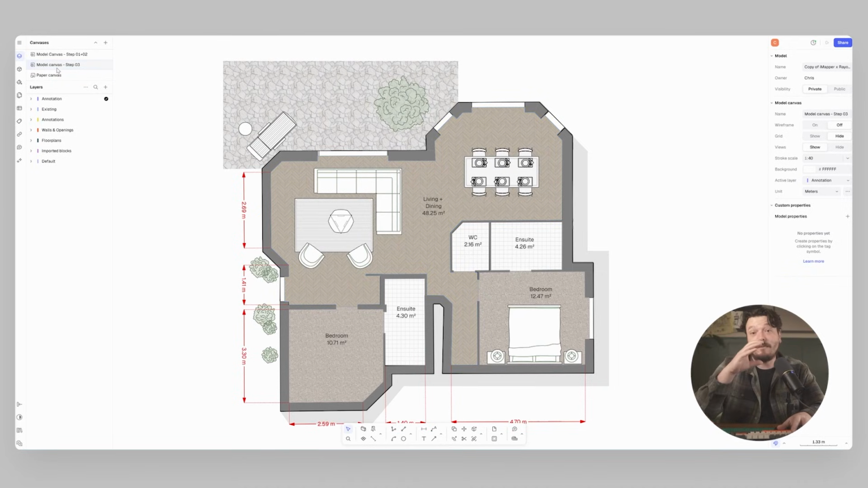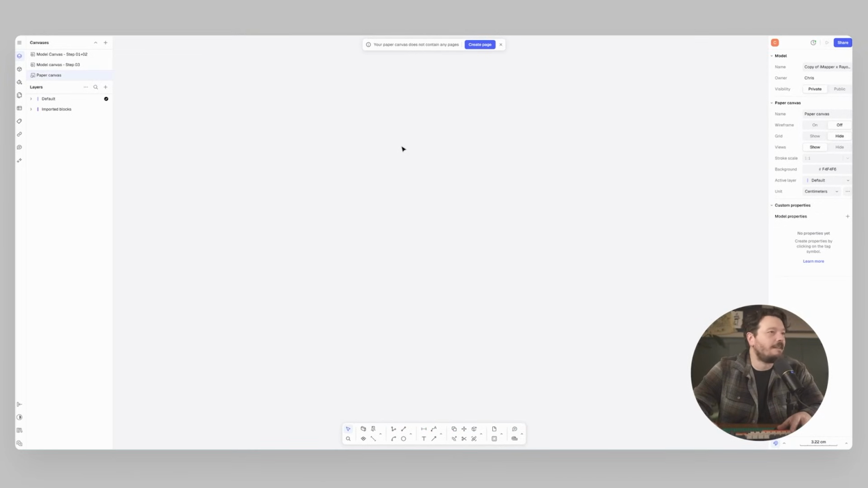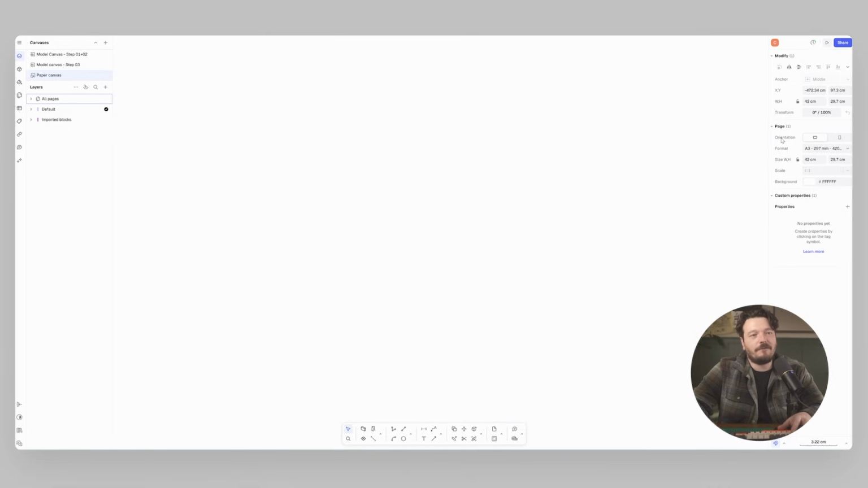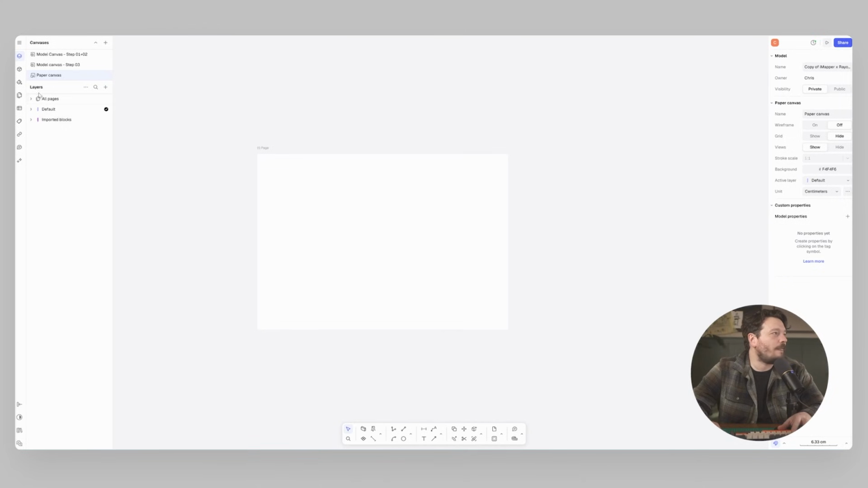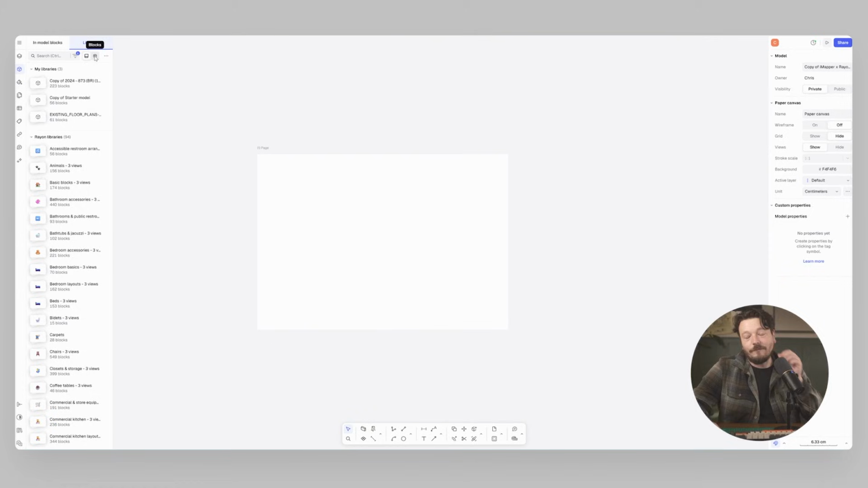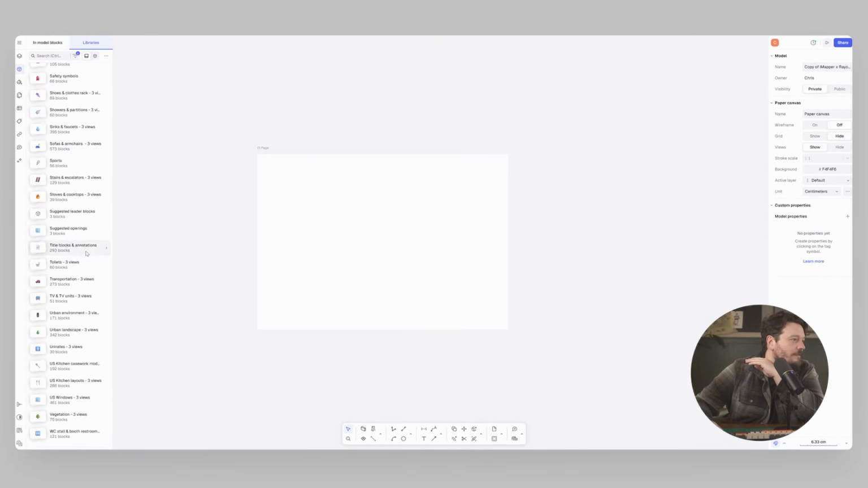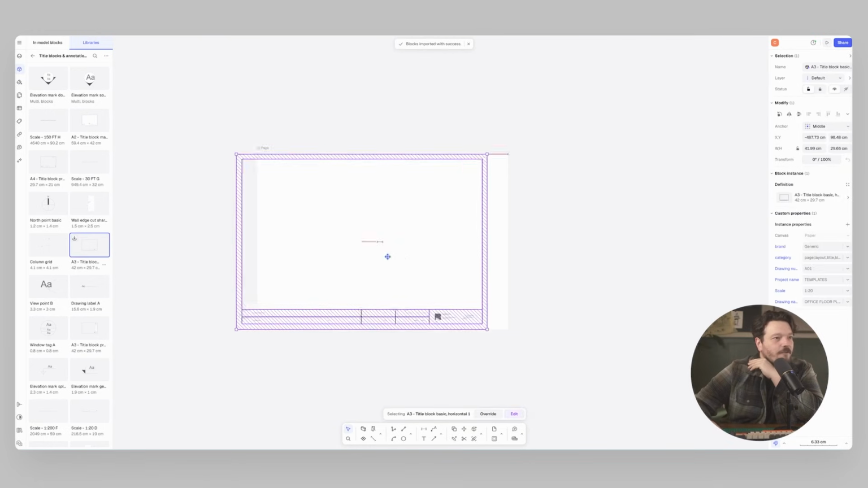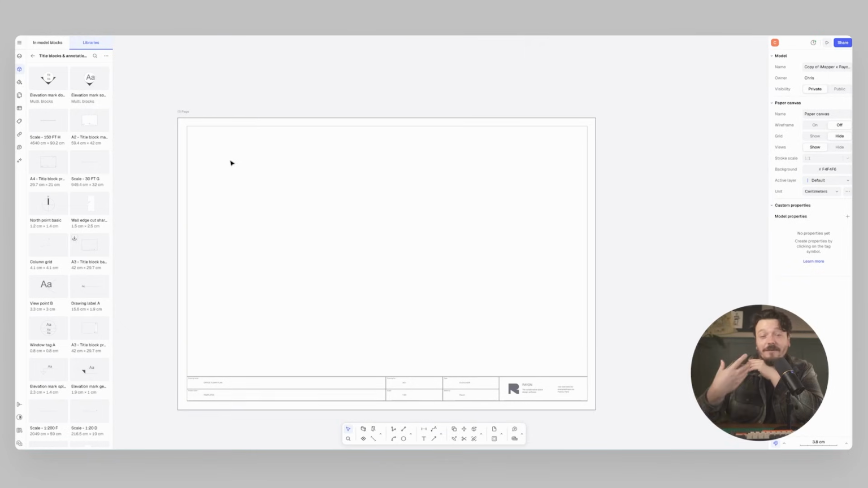So you can see here that I have my model canvas, but I also have a paper canvas, and that's where I create my sheets. So I'll start by creating a page. I'll set that as an A3 over here on the right hand side. I can set that as portrait or landscape. I'll go to my block library, and there are pre-built title sheets which work really, really well. If I scroll down to title blocks and annotations, you can see one of them here. So I can just drag and drop that onto my sheet. I can fully customize those and make my own if I wanted to.